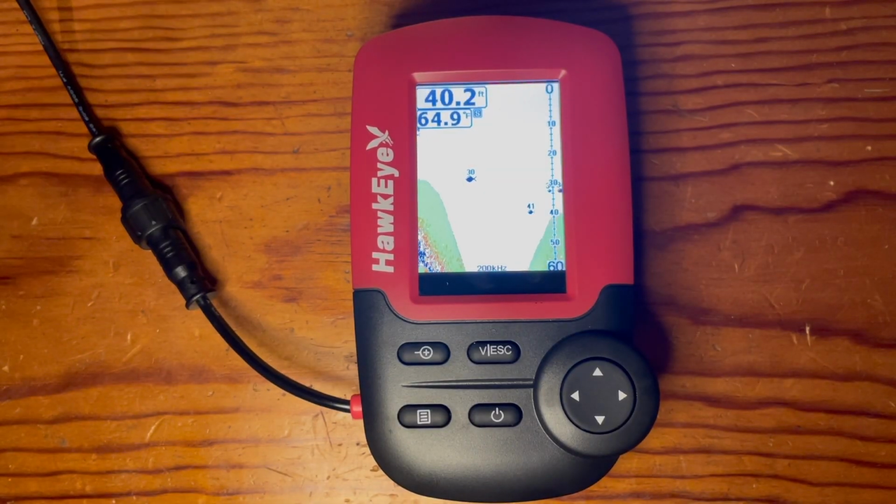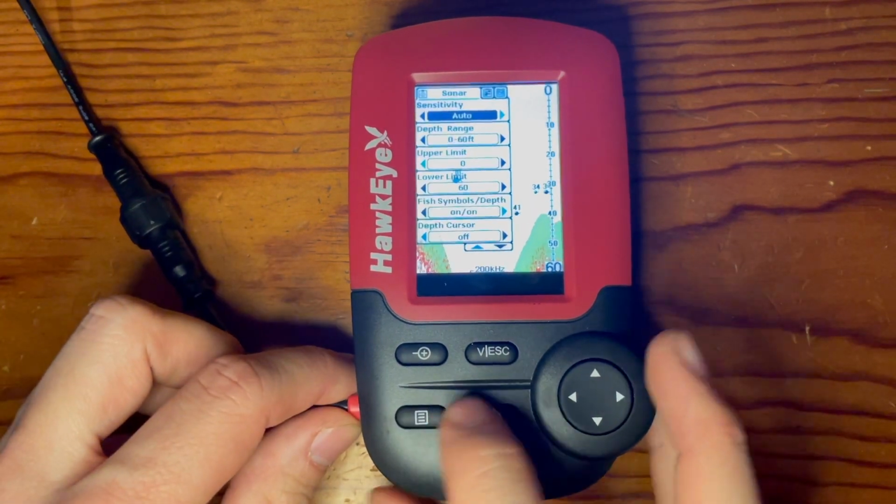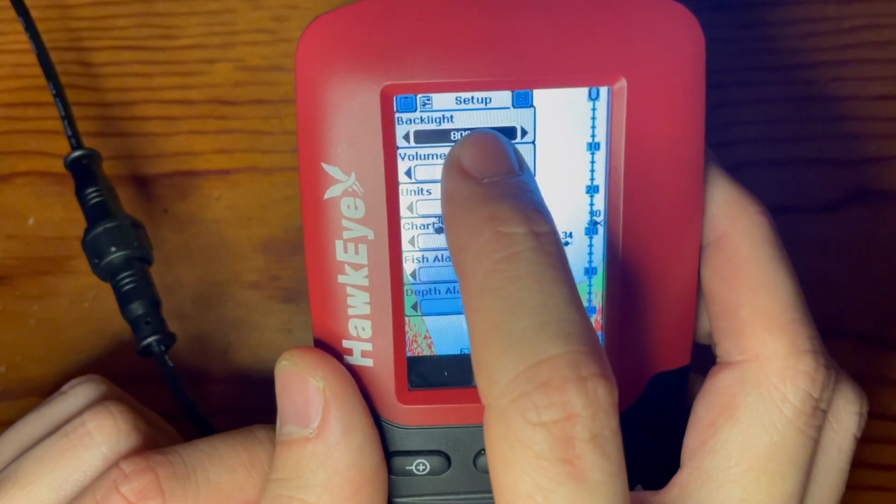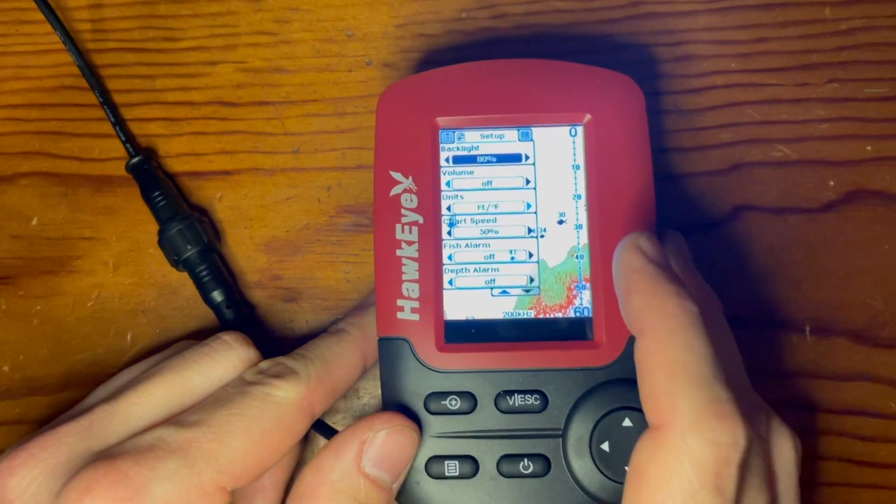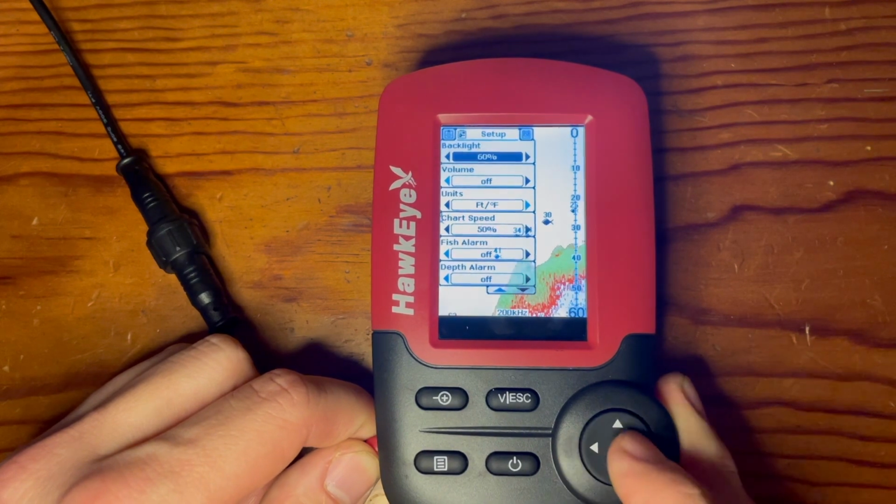So to adjust the backlight for your display, you're going to push the menu button once, pulling up the menu window, push it again to bring it over to setup. So there's another tab over to the right, and it's setup. Then to adjust the backlight, you either increase or decrease by moving the arrow keys here.